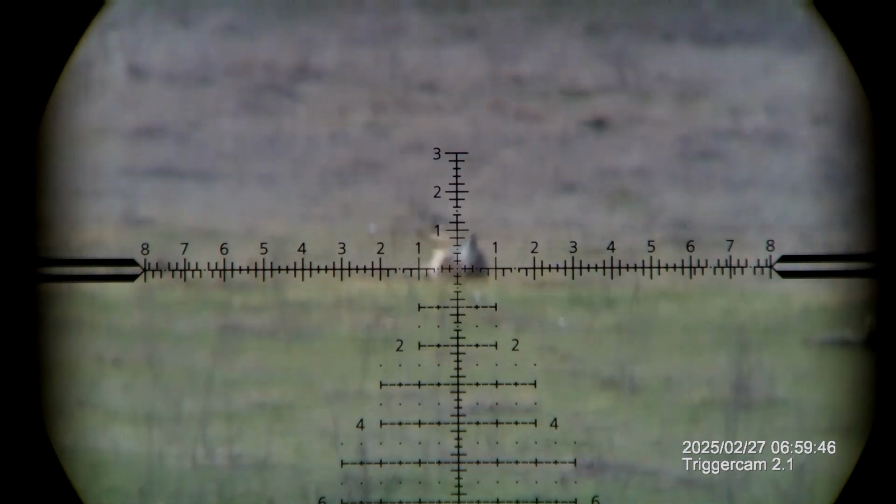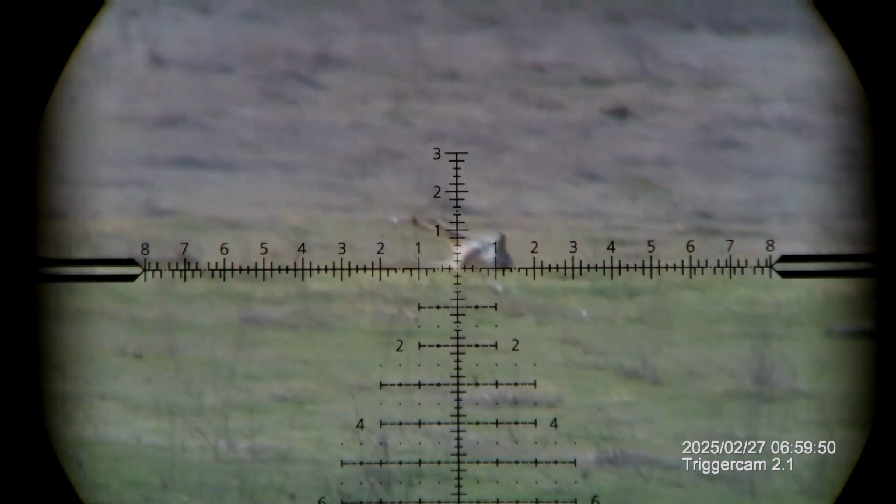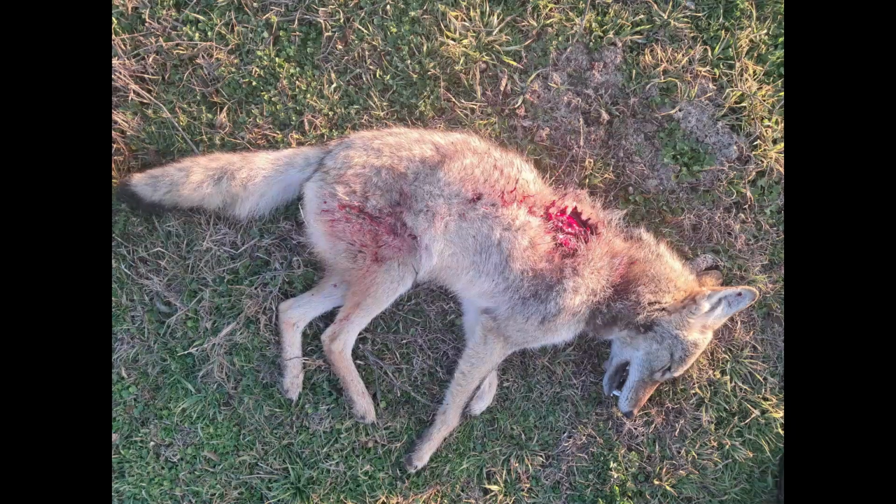One up, one down, and that one was also a central nervous system shot to the spine. This guy was a little bit bigger, and that's alright. We don't mind big ones. And you'll see here in just a second, this is the exit of that bullet when it crossed through his spine.